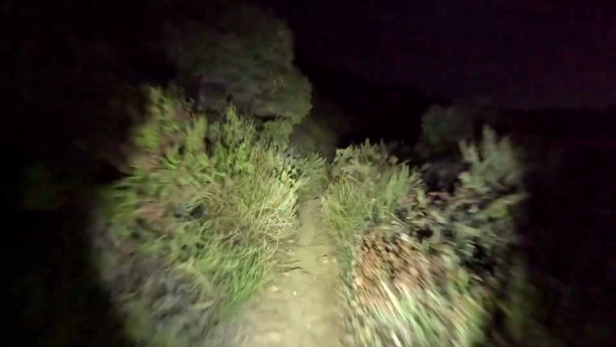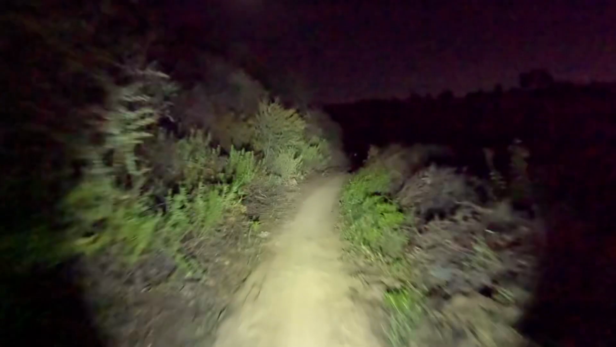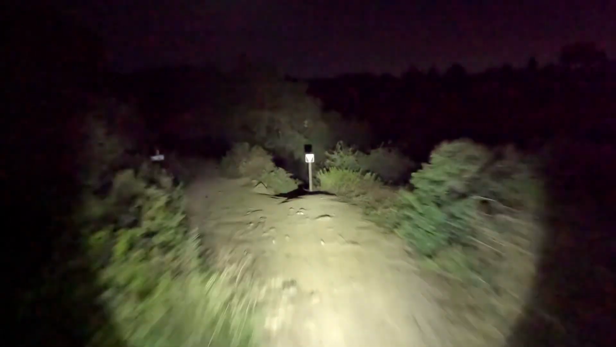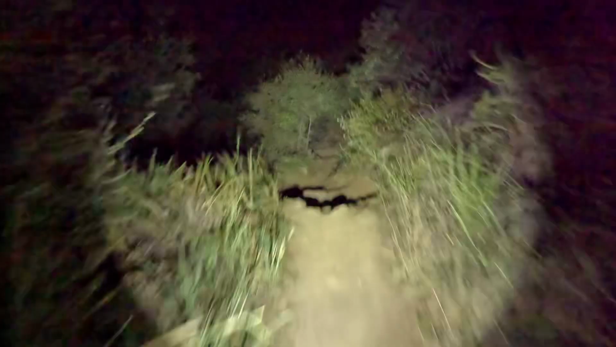Okay guys, so coming up is LP riding at night with my NiteRider Pro 2200 and on my Escort Jaffe single speed, with my GoPro on my helmet, which I prefer having a light on my helmet too for this trail at night.